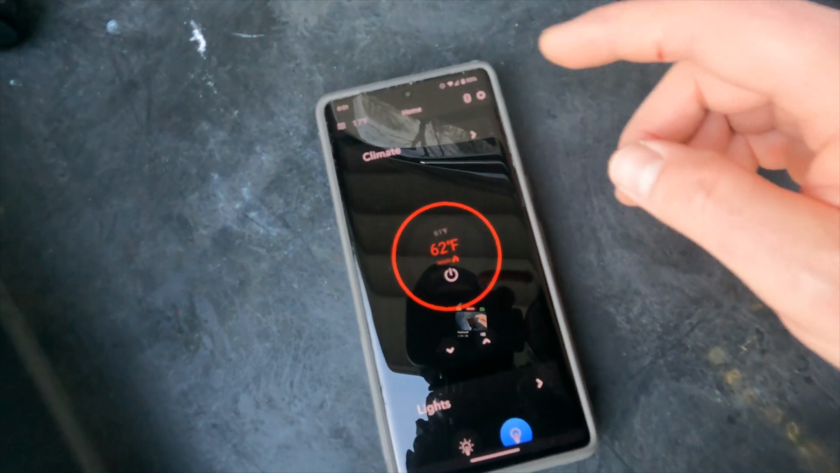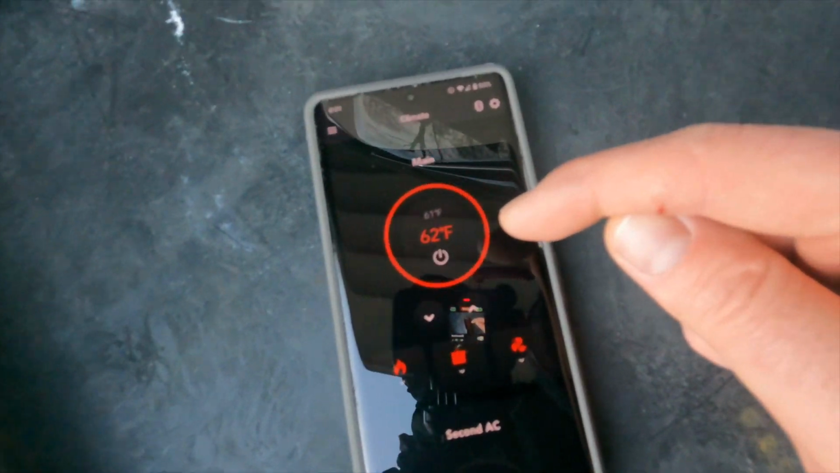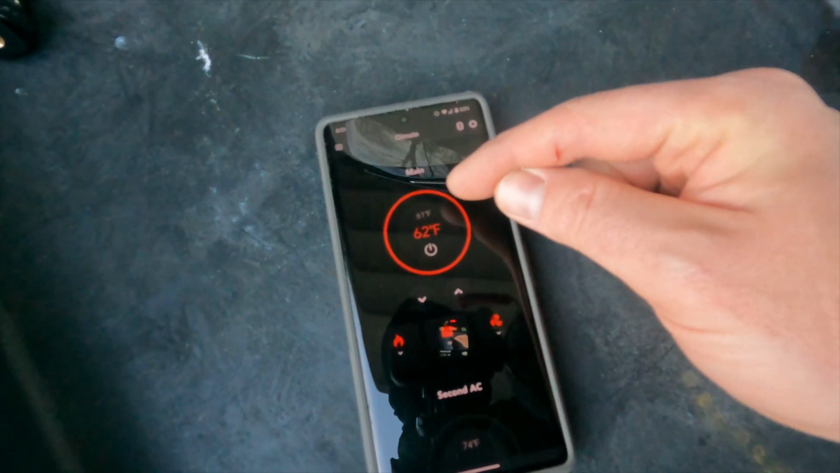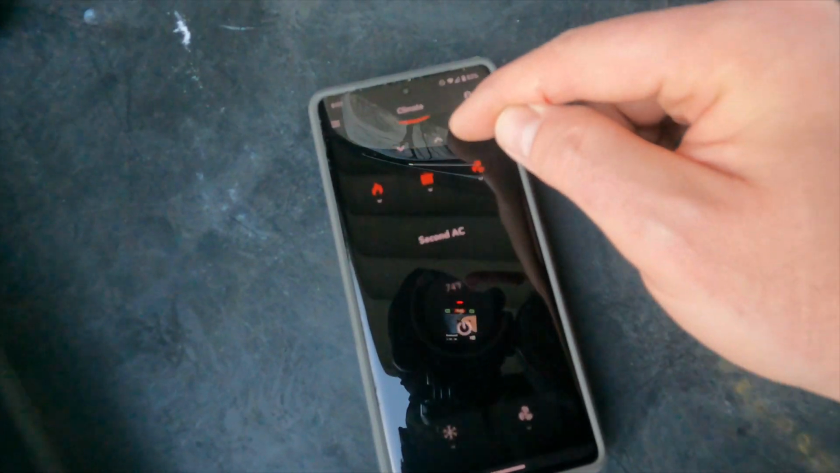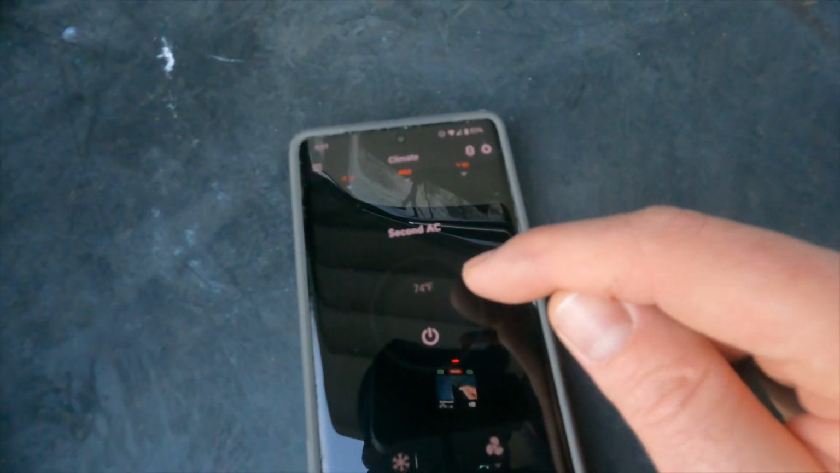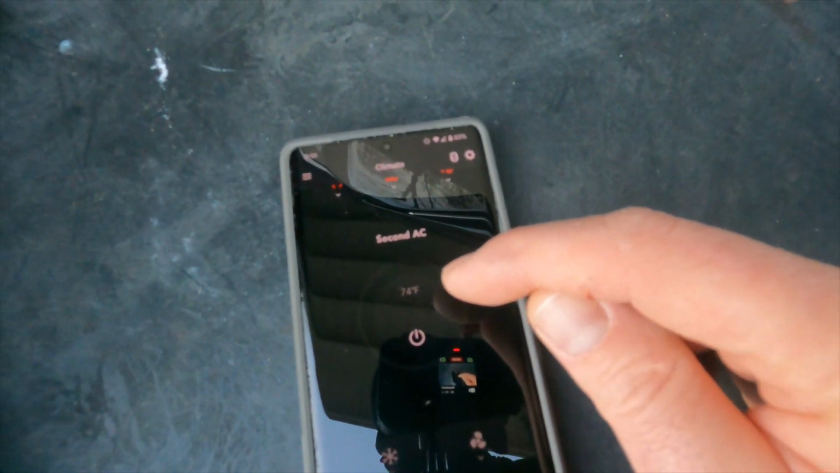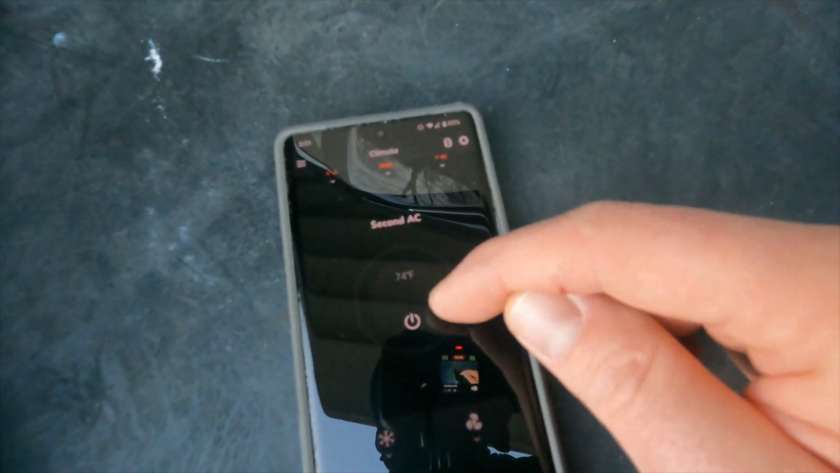And I've got several temperature sensors inside the RV. I'm using the BM Pro app here, and you can see I've got the main thermostat set to 62 degrees, and the temperature sensor there, right by the entry door in the hallway, is registering 61 degrees. Then I've got another temperature sensor up in the front bedroom, up in the nose of the fifth wheel, and you can see that one is registering 74, and that's mainly because there's a heat register on the floor right below it, so it's blowing hot air on that sensor and giving it a bit of a false reading.